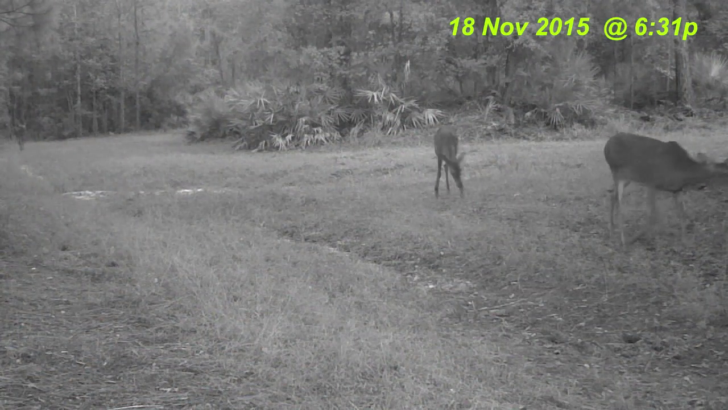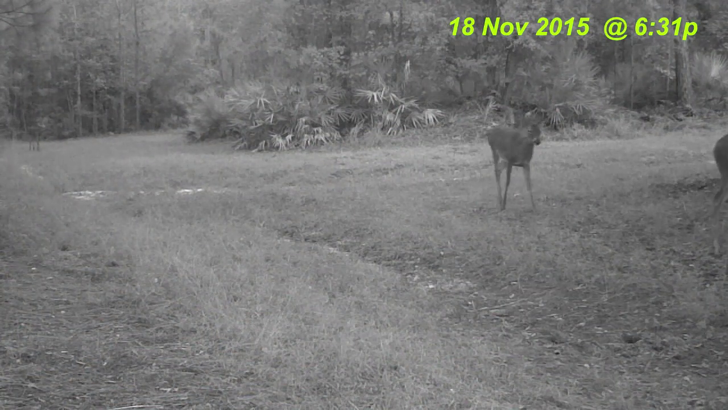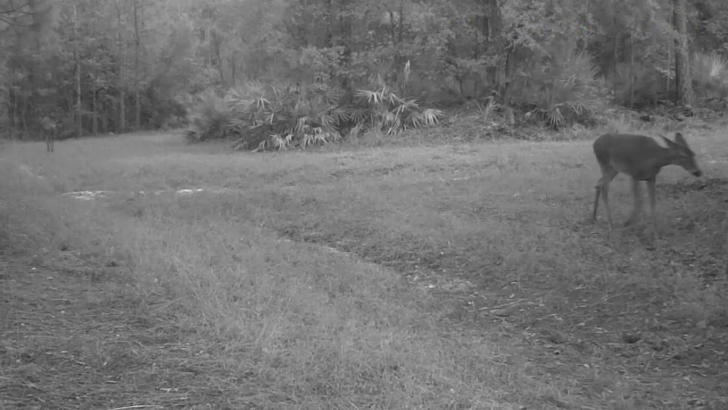Now here we have 2 doe. It doesn't appear to be the spotted fawn, but a doe and a young one. And here we got something following him in. And as he gets a lot closer, if you look careful, he does have 8 points on him. It's hard to tell how old he is, but I would guess probably 3.5 years old.